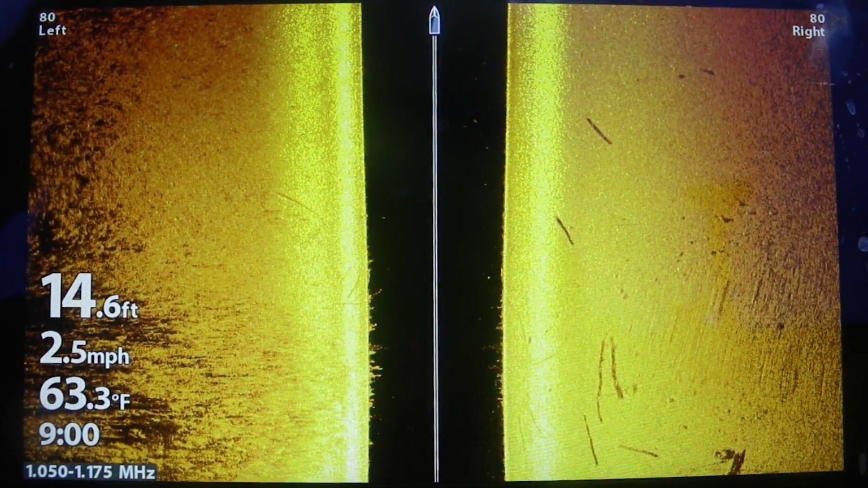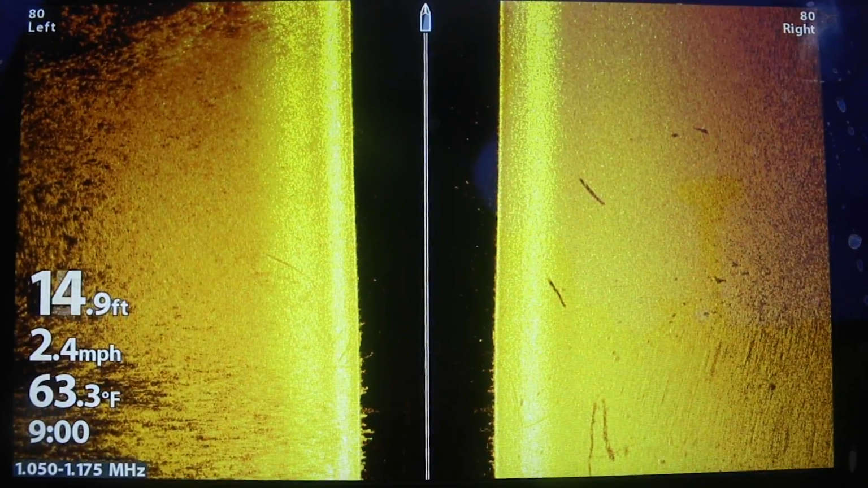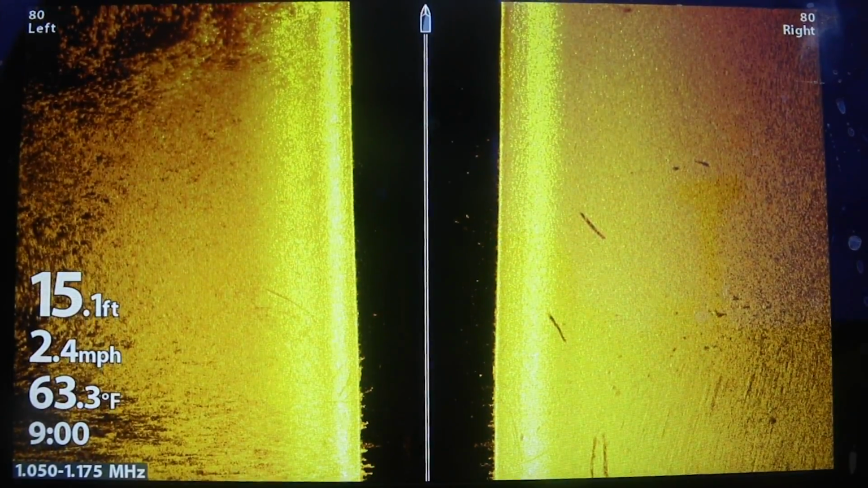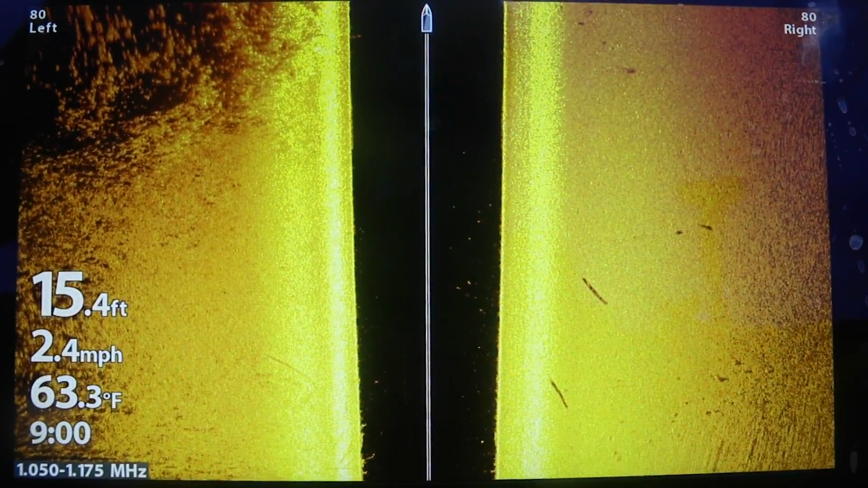We're just going to keep coming through it. And this is not pre-programmed, prefabricated. We're just driving down a spot, hoping to show Christopher everything he needs to know about breaking down shallow flats for walleyes at this time of year.